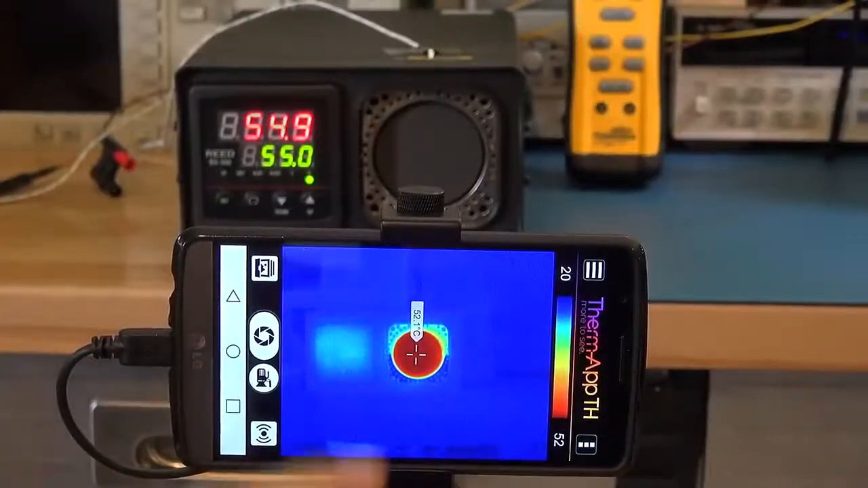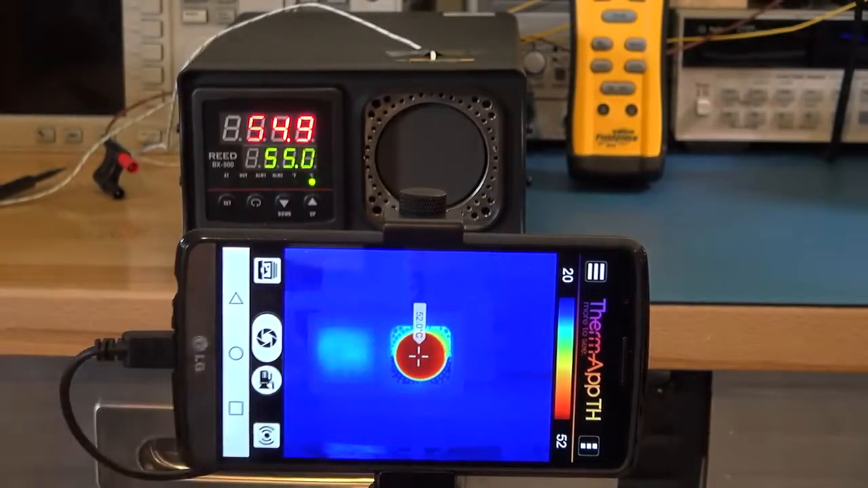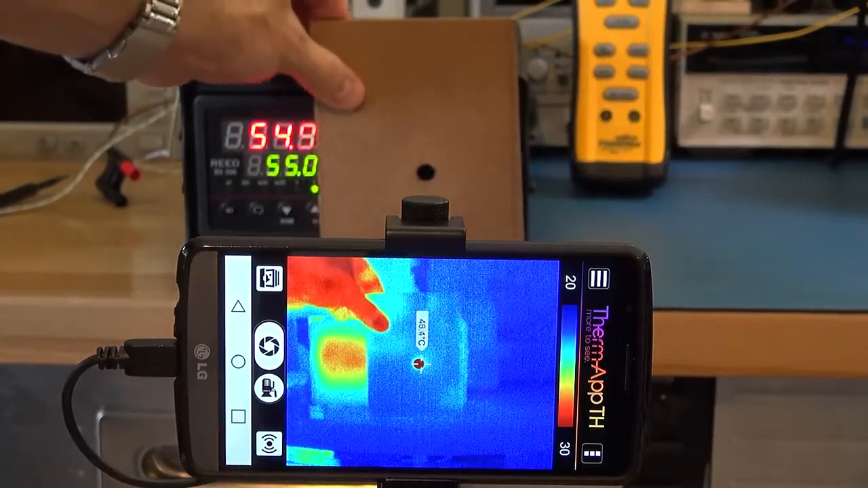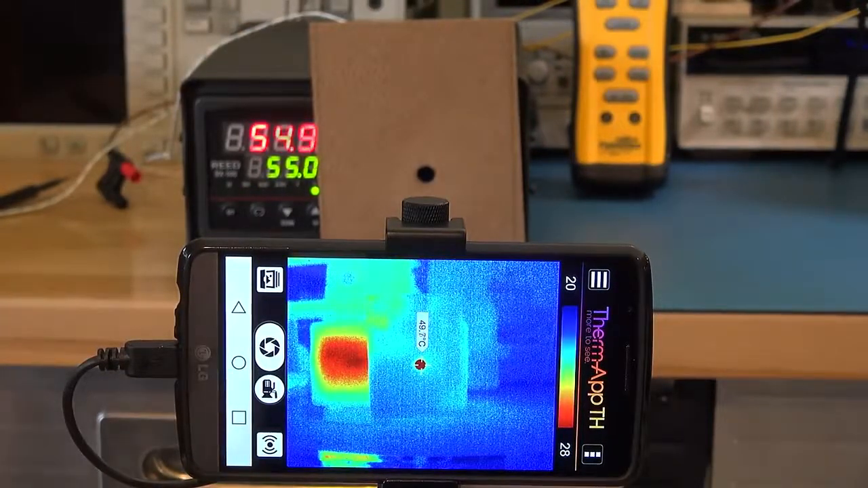Okay, in part 2, what we want to do is test how accurate the actual temperature measurements are. We want to test its distance to spot ratio by providing it with a small target area and seeing how far away it can still make accurate measurements. And then we'll also look at the PC-based software for analysis of the thermal images.